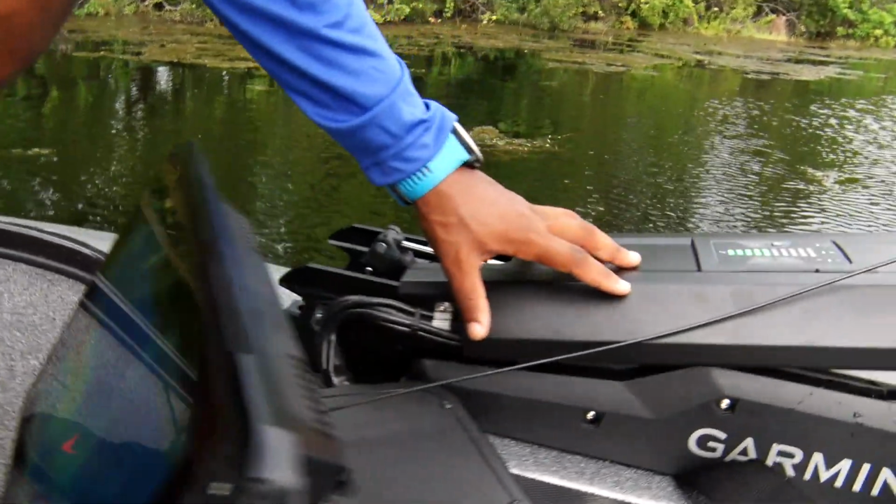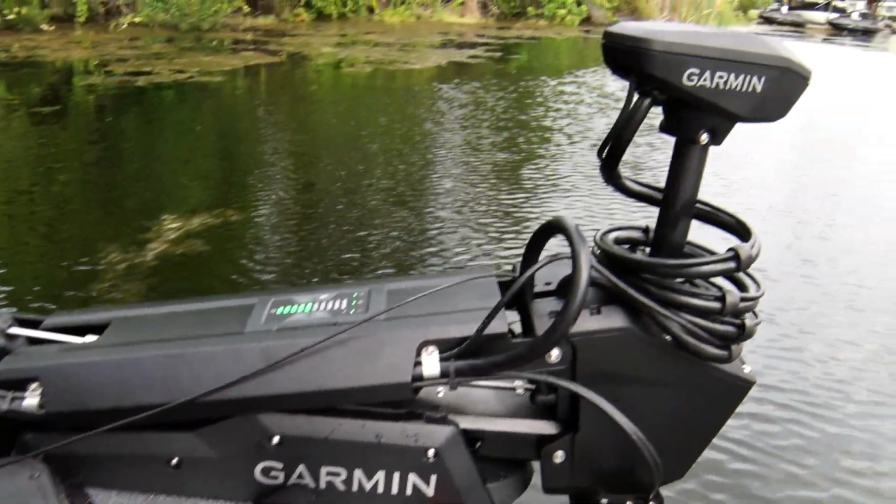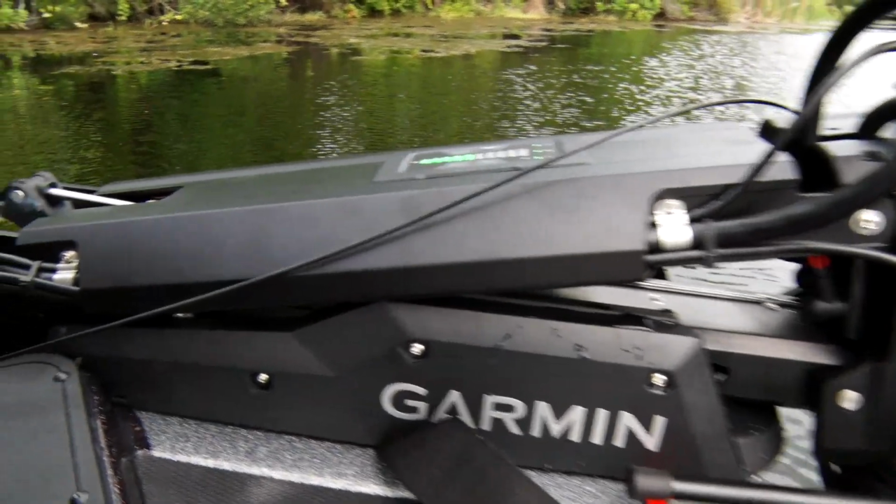Not to mention, just take a look at the bracket and the sleekness of this trolling motor. Really clean, there's not a bunch of wires flopping everywhere. It's nice, compact, and sleek.